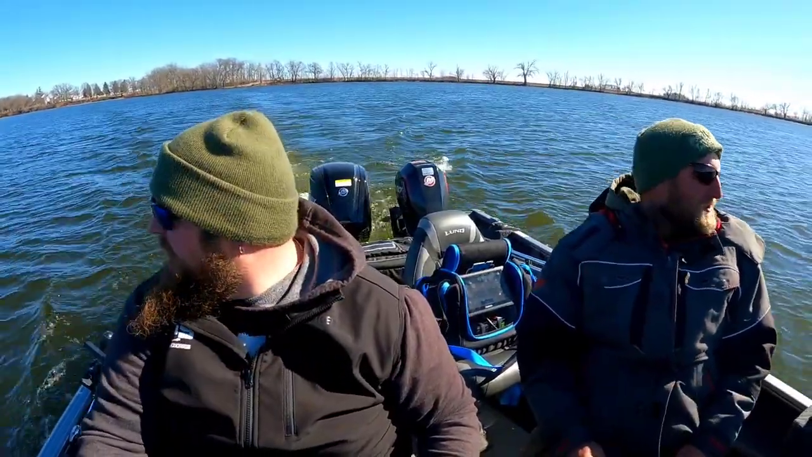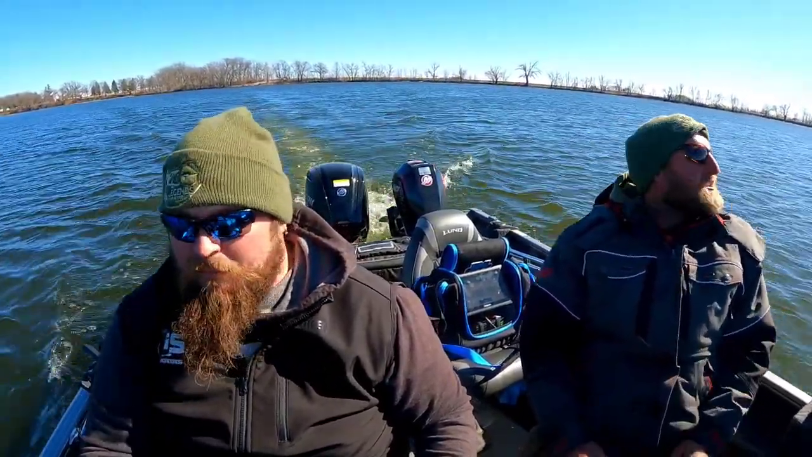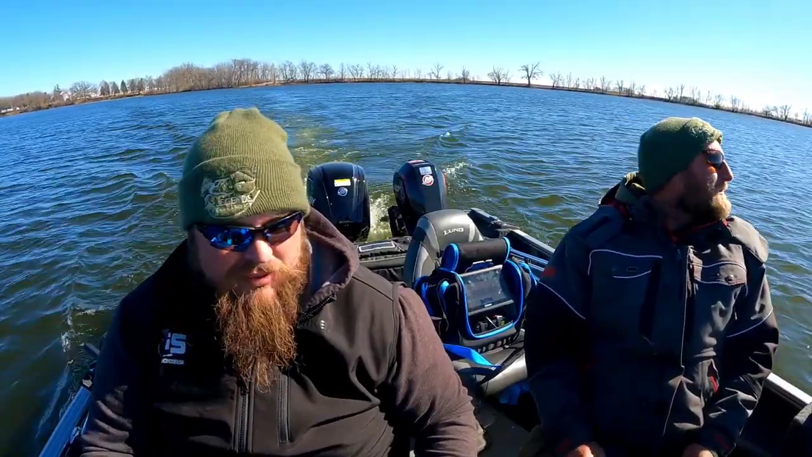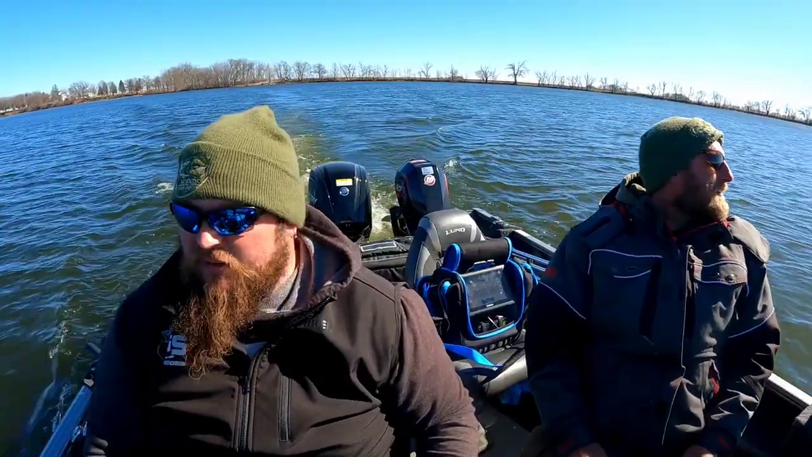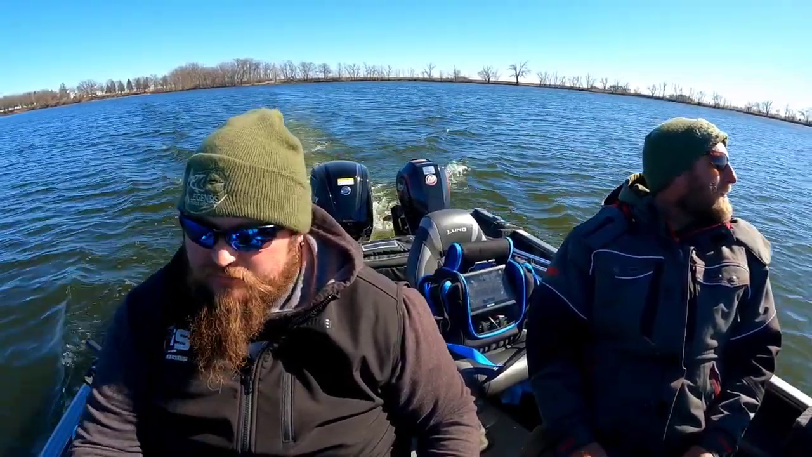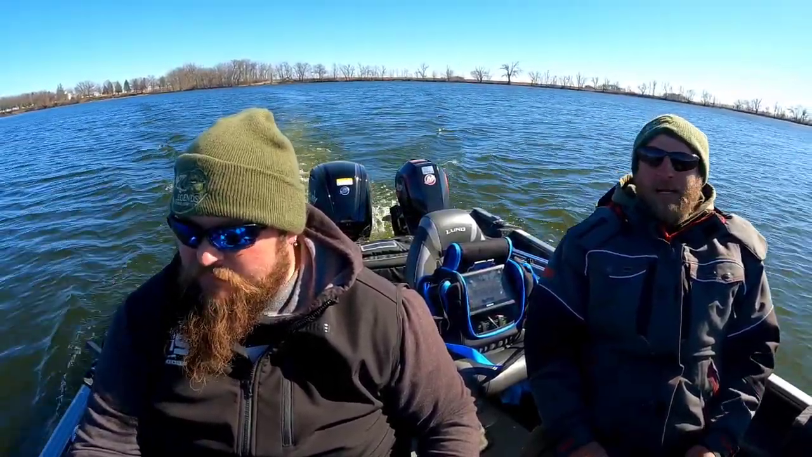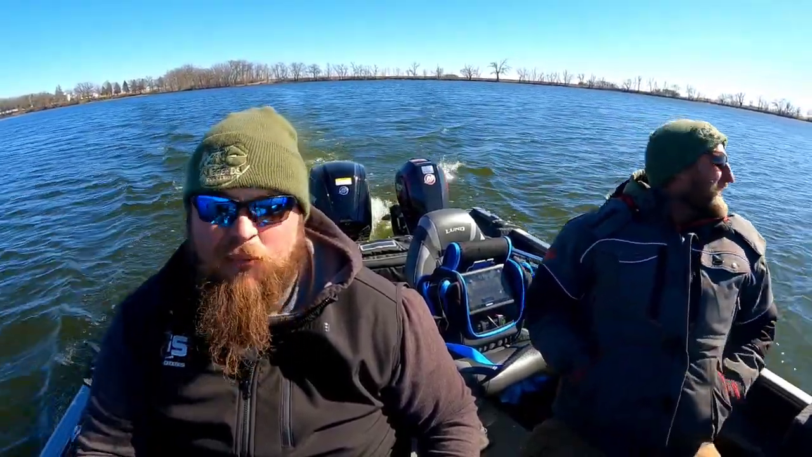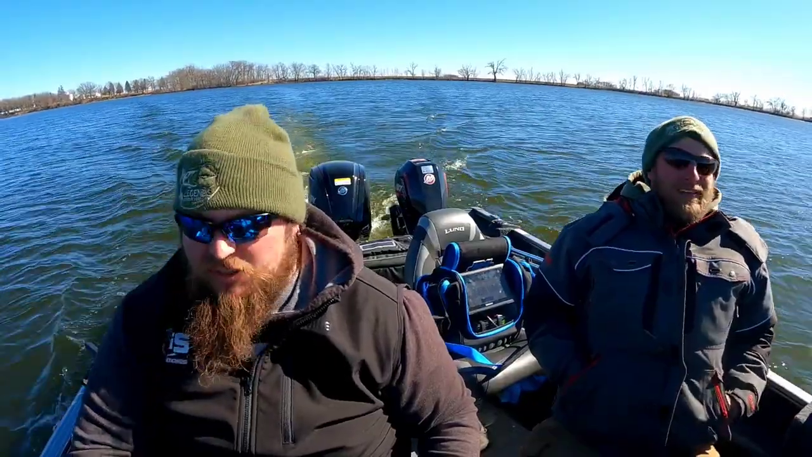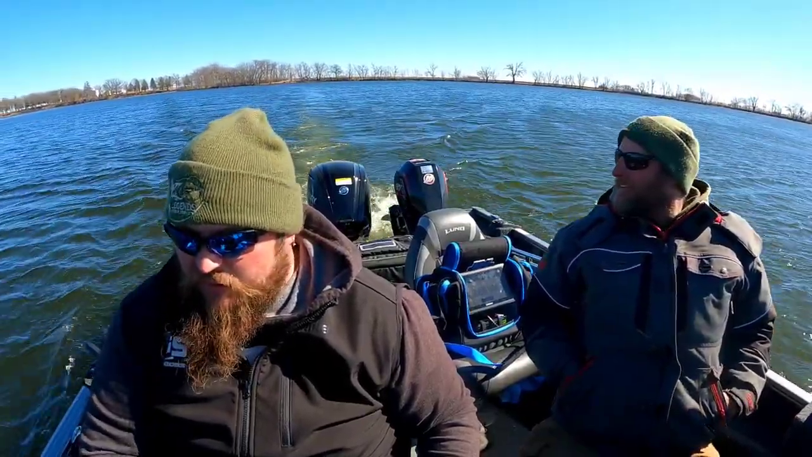I mean, the catching part's just the bonus side of it, just being out here and relaxing and enjoying the beautiful views, sun shining. Yeah. Can't ask for much more than this. No, definitely not. If we get one fish topside, it'll be a successful day, I think. Absolutely. Hopefully we can do that. We will see.